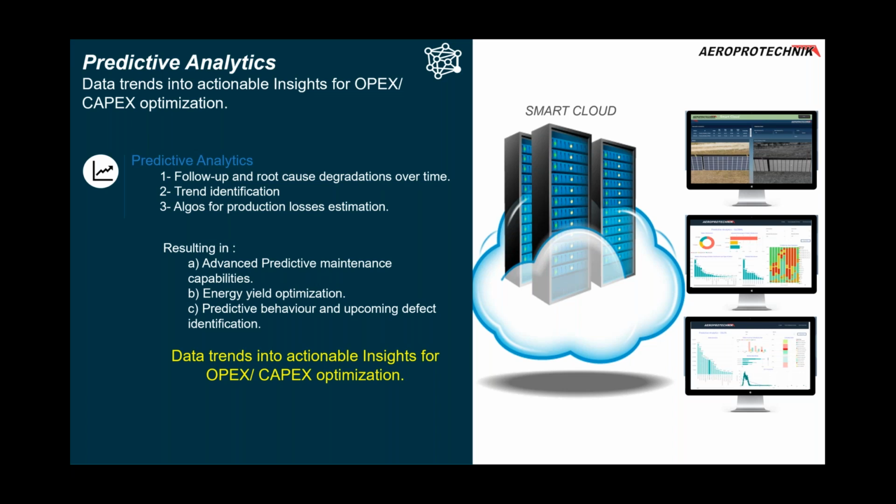That means, how can we optimize CAPEX, optimize OPEX? Two different things that can be done with predictive analytics. So how can we, for example, optimize interventions in my plants? How can I mitigate the production losses? Where should I focus first? So all of these optimizations, how in advance can I claim a module? How in advance can I realize that I will have a problem or a massive problem in my type of modules? All of that is what we are going to now show you with predictive analytics.